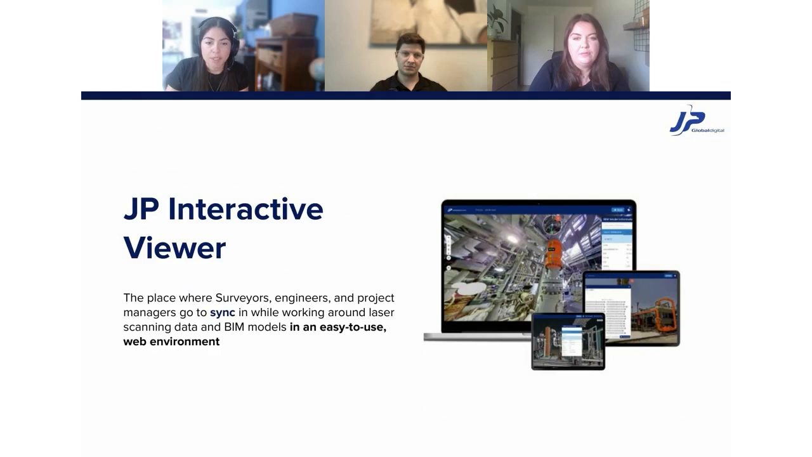And that's where JPIV comes in, which is a place where surveyors, engineers, and project managers go to sync while working around laser scanning data and BIM models, everything from an easy-to-use web environment. JPIV is allowing surveyors to easily share and centralize reality capture data and project documentation from a single cloud-based platform. All of this is making it easier for non-technical users to access and use this data without downloading any third-party software.